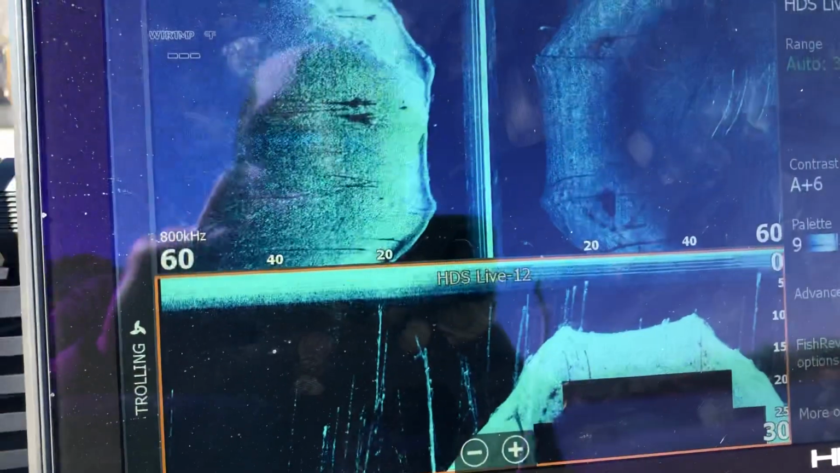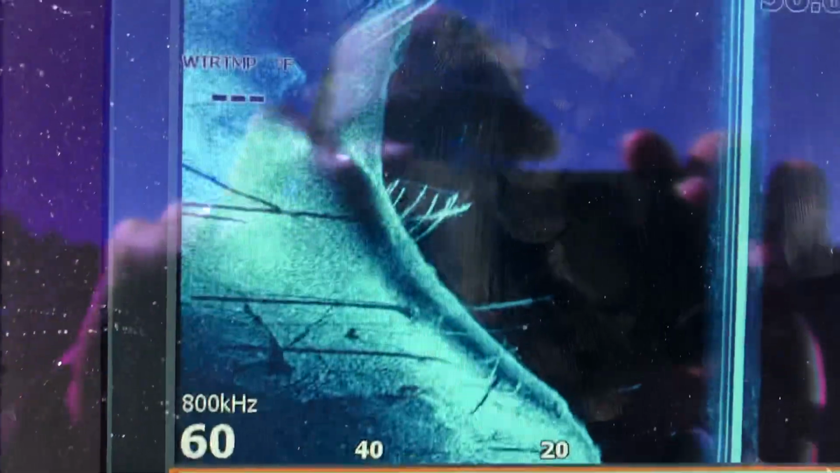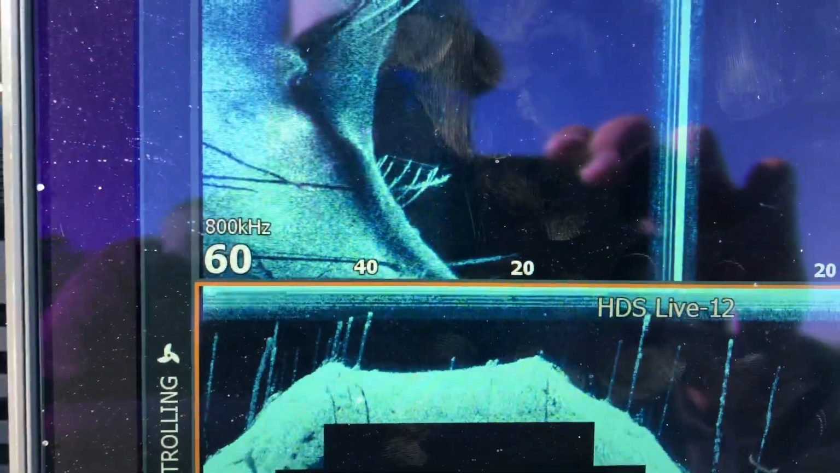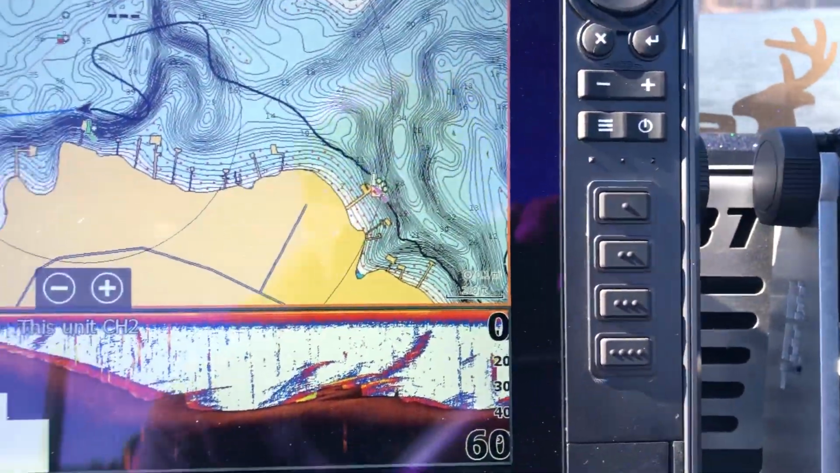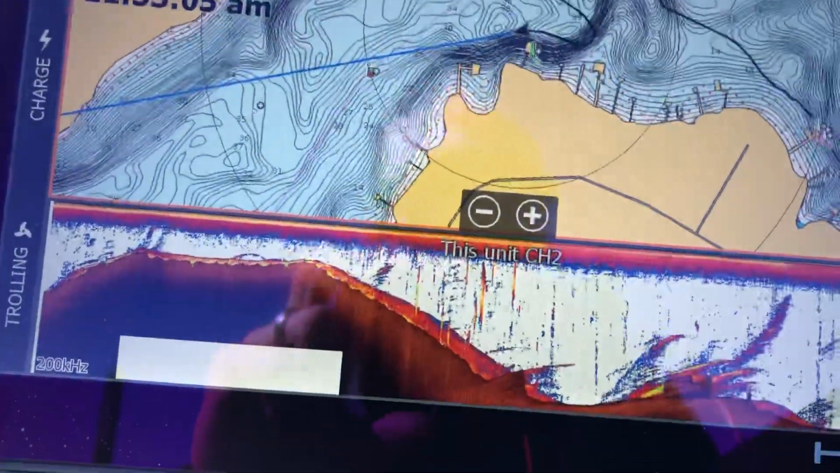So let's look at a couple little things here. You can see that right there. If you can see that and that, they're like little brush piles right there. That's cool. I don't know what that is. That's probably an old dock, I would guess. So you mark that. That's what it looks like on the 2D. Or I'm sorry, the side scan. It's directly below us there. You can see there's some giant trees right in this area. That's what all of it looks like on your 2D. Keep working our way through here. Try to get a little bit shallower. Kind of moseying along, seeing what we can find.